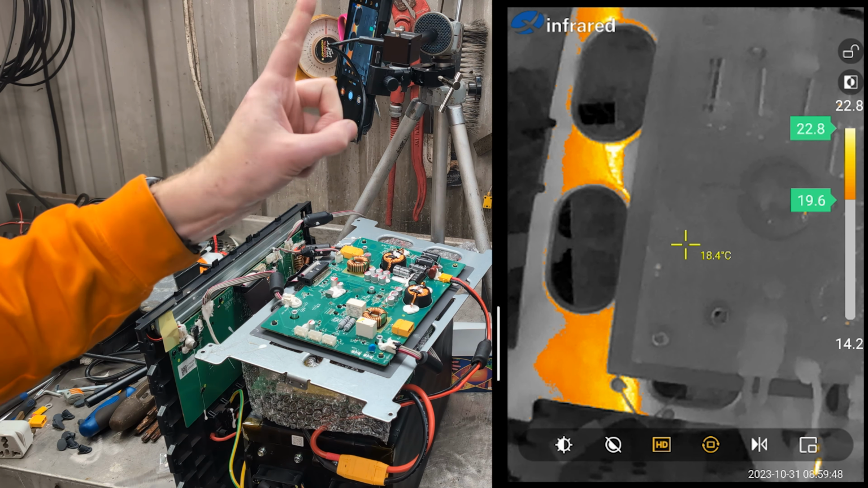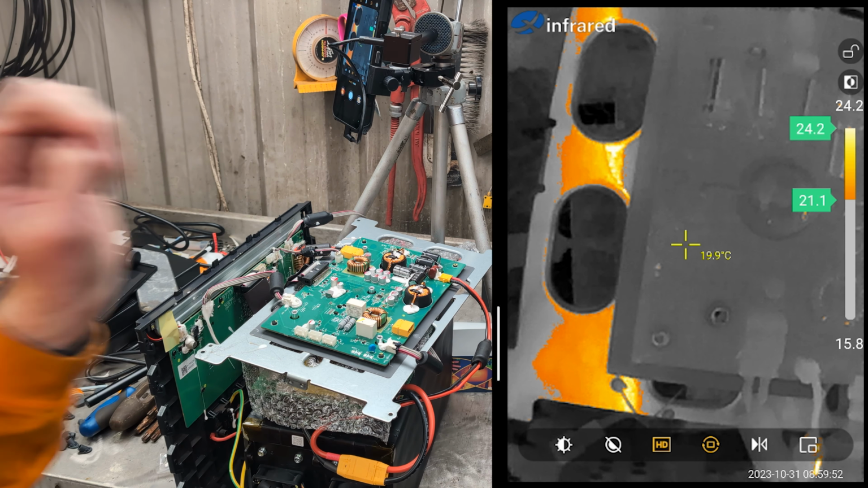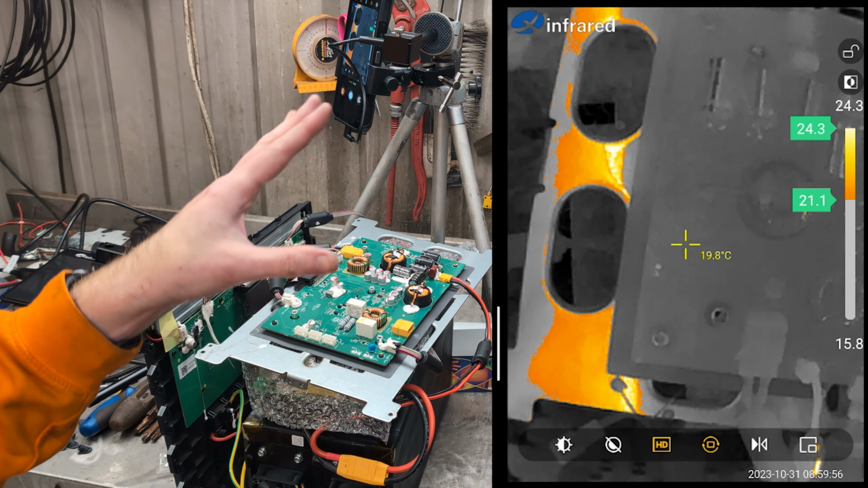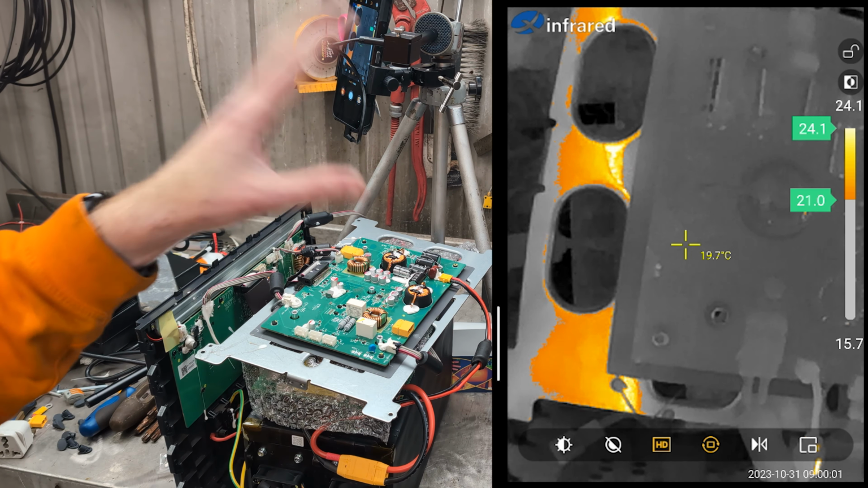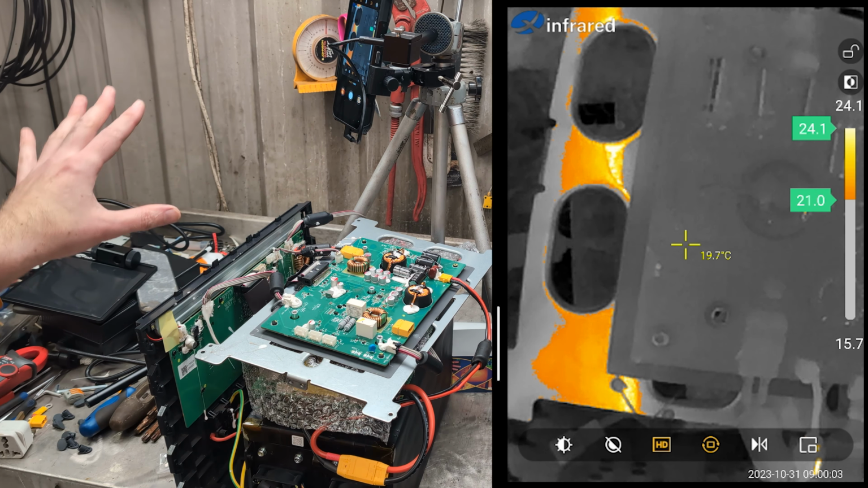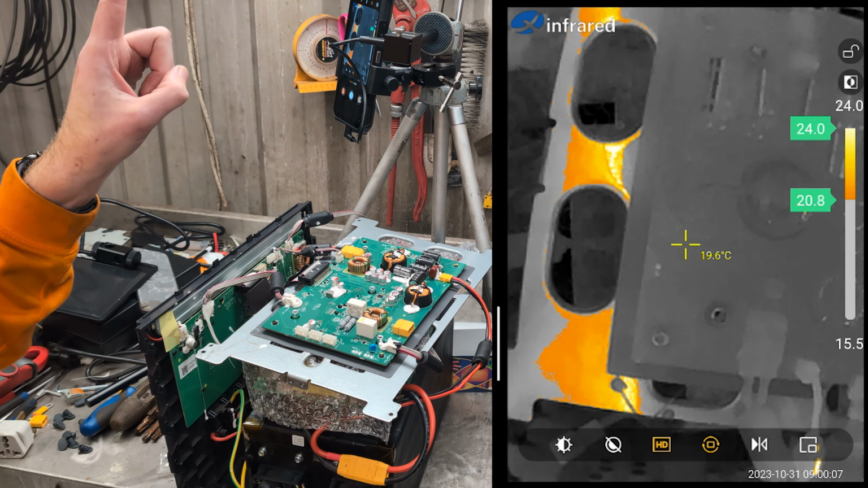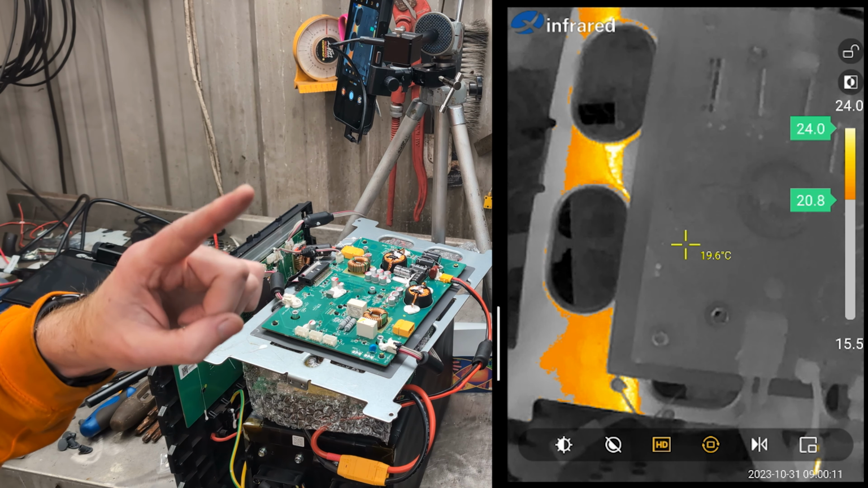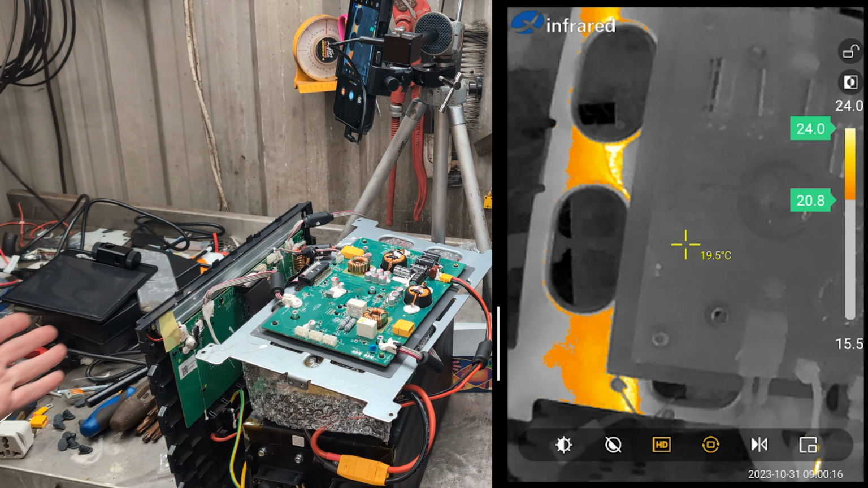Now, this might come in handy when we're searching the other power supply for its phantom draw. Because when it's off, it's still draining the battery. And I mean, draining the battery fast. You should be able to charge those things up and leave them for months and it only drops a few percent. Mine is dropping a few percent every day. So we're going to use that thermal imaging camera to try and find where the phantom load is on the other power supply. Hasn't helped in this one so far.